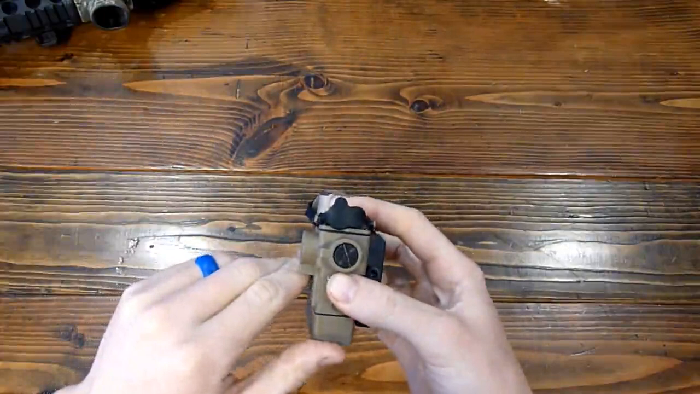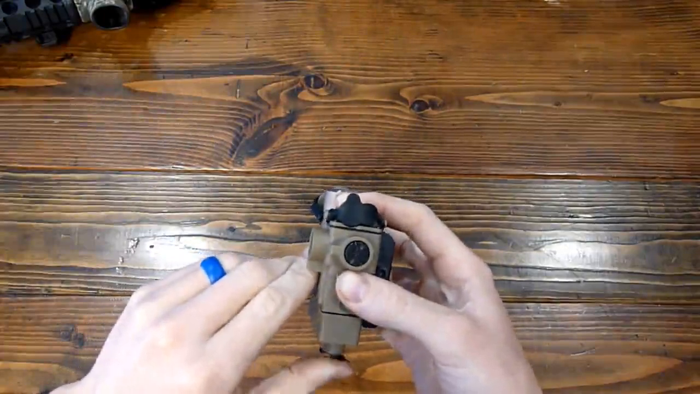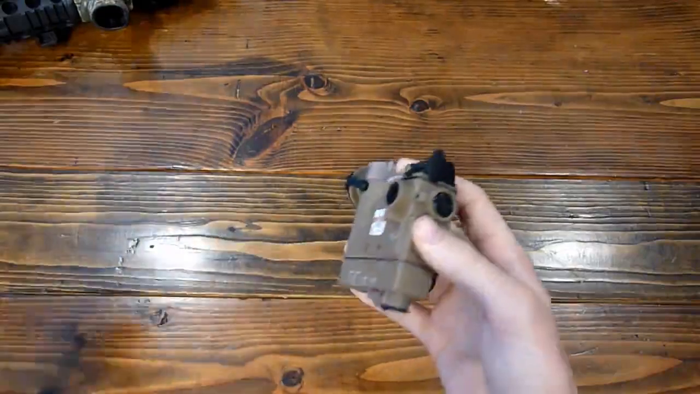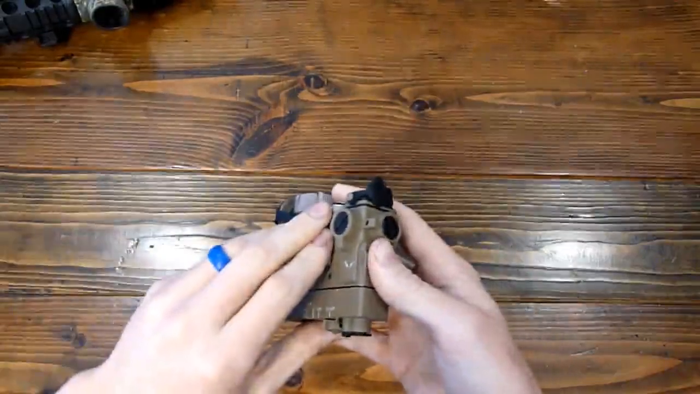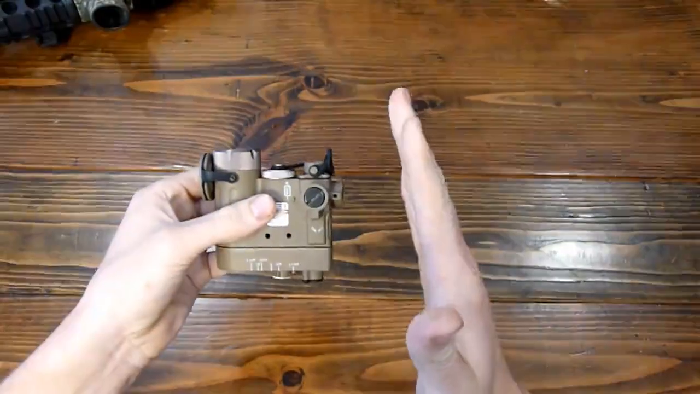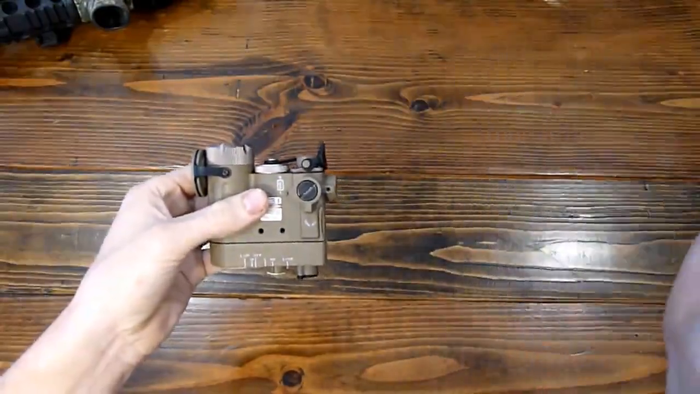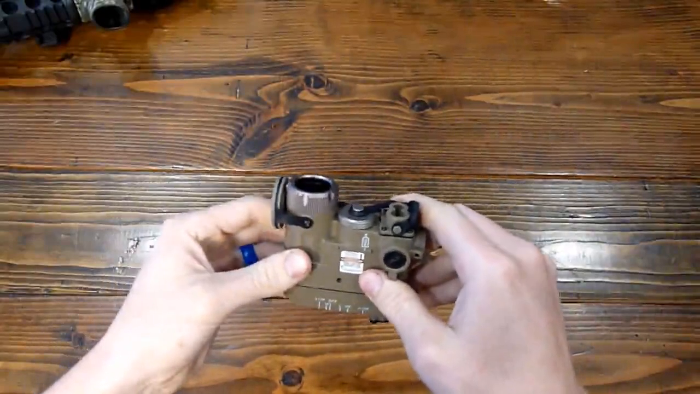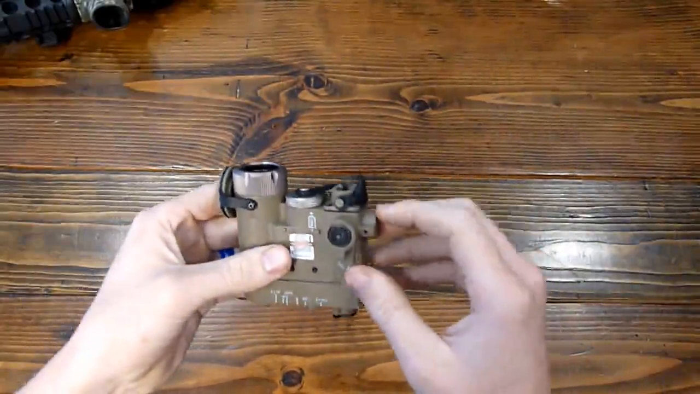It's about a foot too far to the left at 5 yards, and that's as far as it can go to the right. I can crank this thing all the way out to the right, and it moves the laser like 3 MOA and doesn't come anywhere near the actual zero, and there's nothing you can do to get the laser over there.